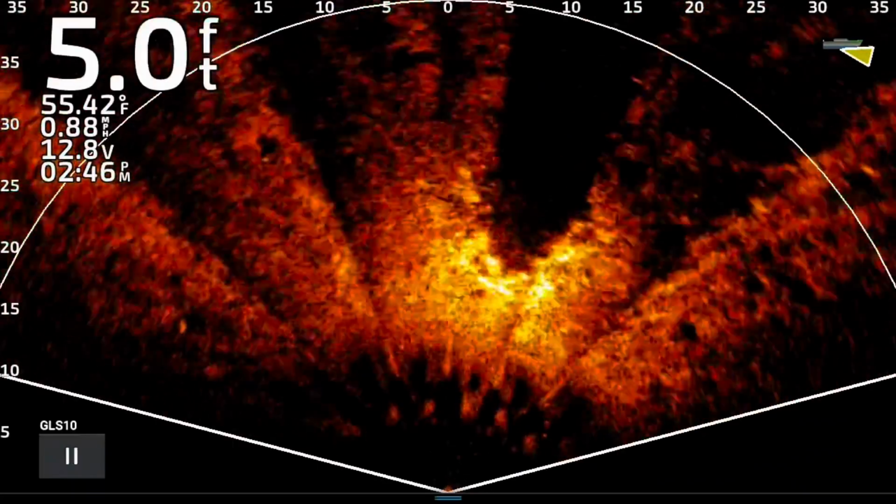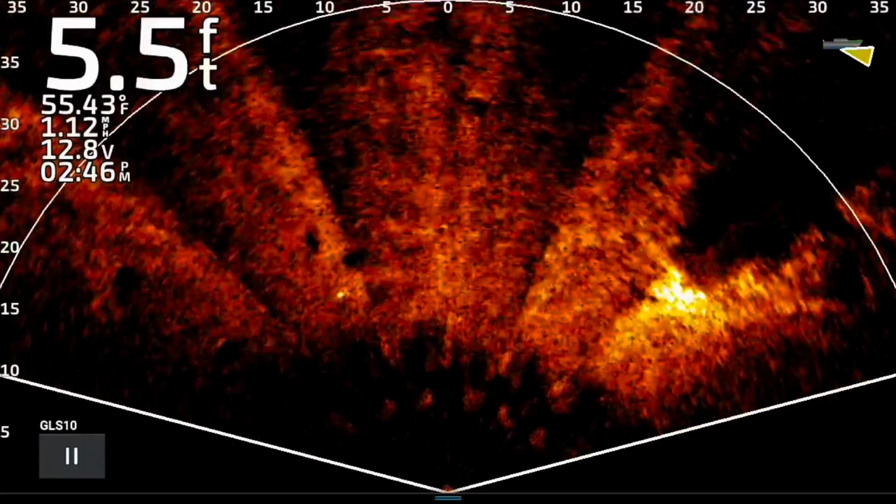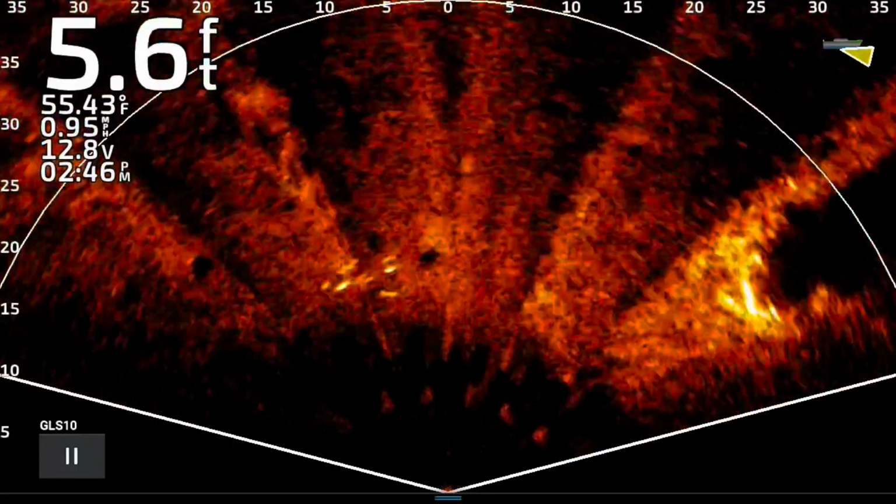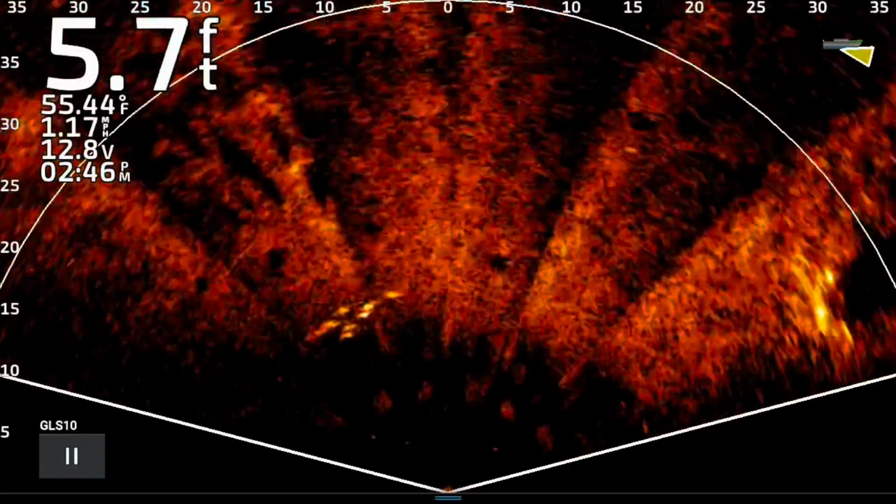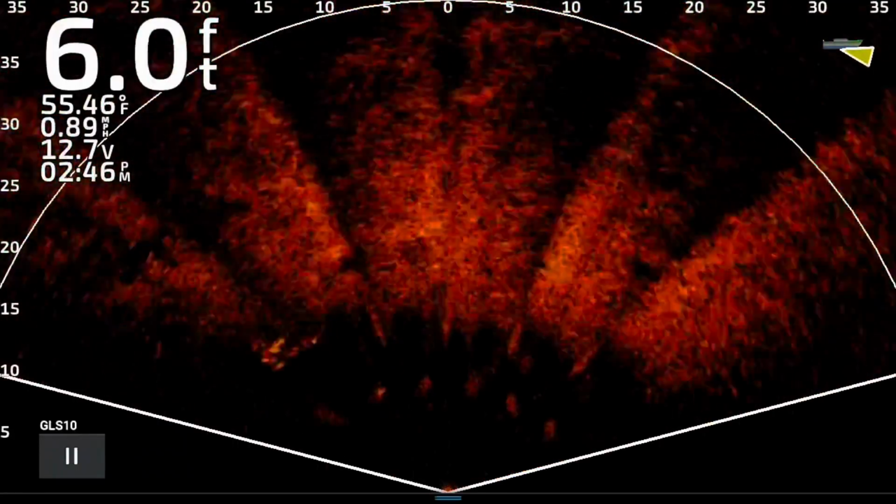But what? Real wavy this day. I mean, windy, horribly windy. A lot of wind action, a lot of debris in the water. But we're not going to do these still images today. I'll be honest with you, not feeling the best.